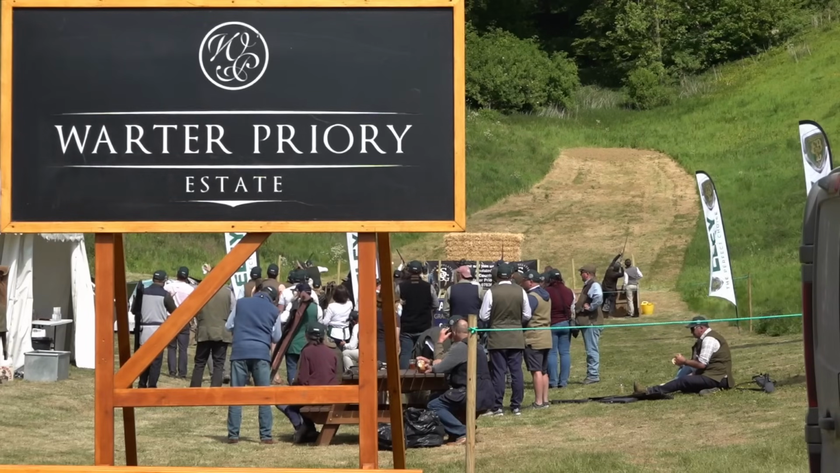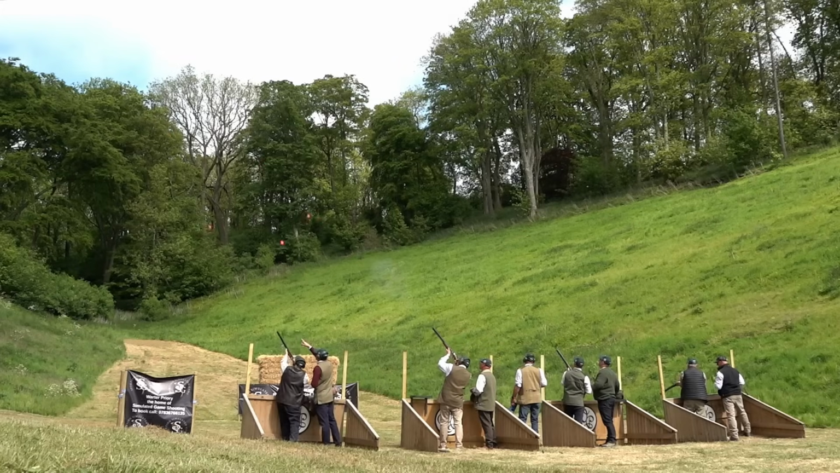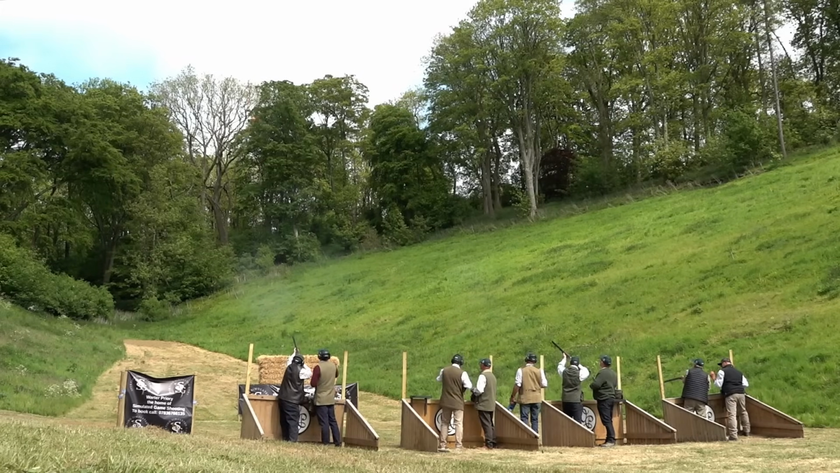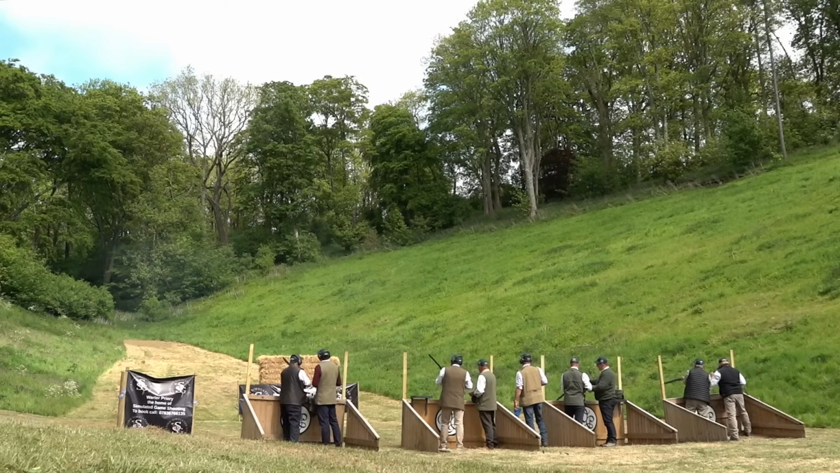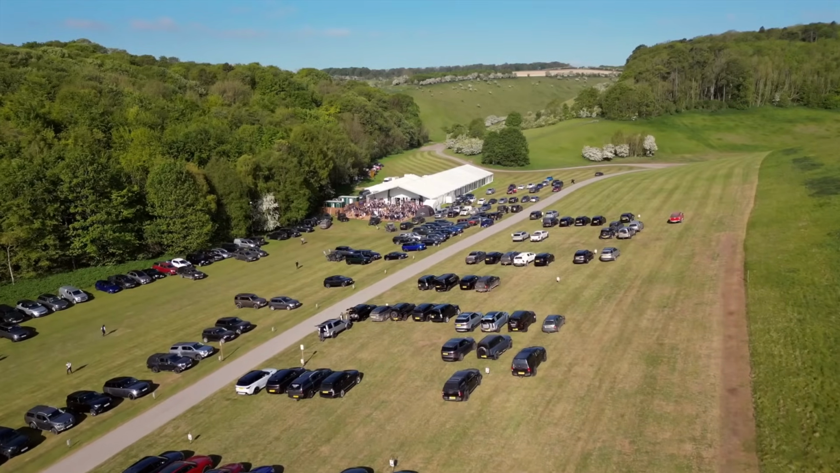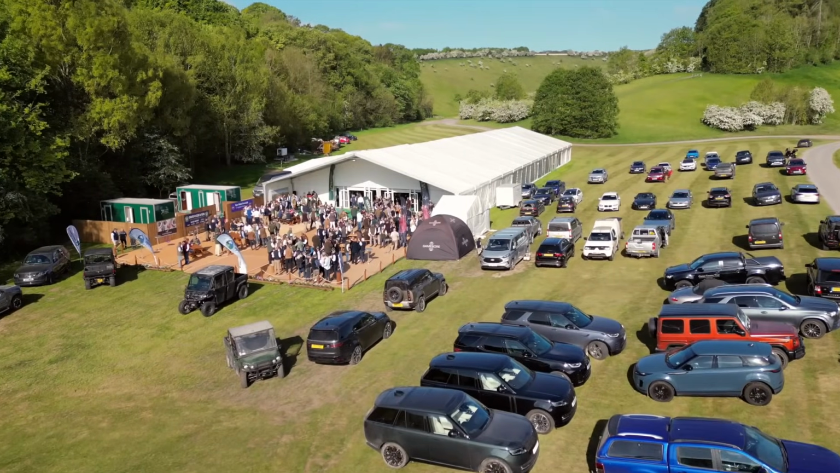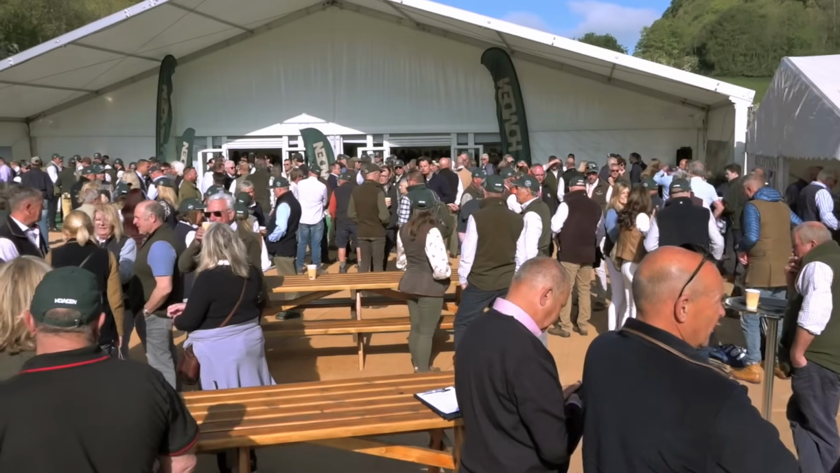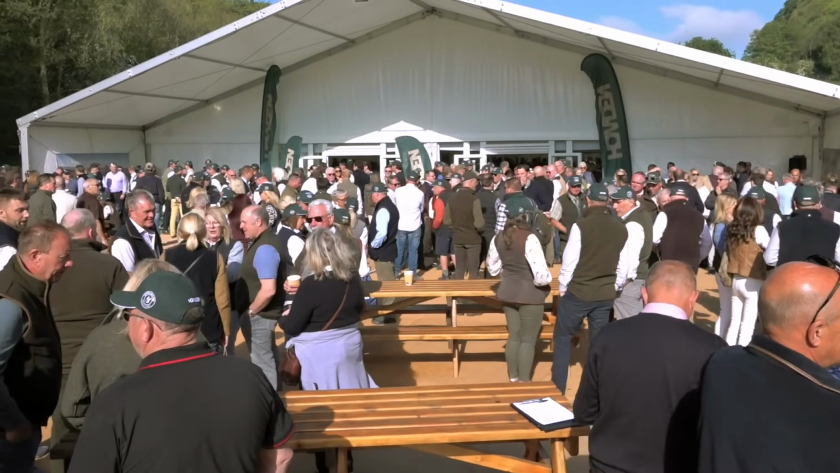Next, we're out with Yorkshire's finest, raising money for charity by going shooting. Warter Priory in East Yorkshire is one of the UK's top driven game shoots. We filmed here when Fieldsports member Pete Thompson came to enjoy the day he bought in our fundraising auction. There's a link to that film below. Today isn't about downing birds, it's about raising money. Lots of it, and all in a good cause. Well, two causes. Here's Warter's Amy Wilcock to explain.